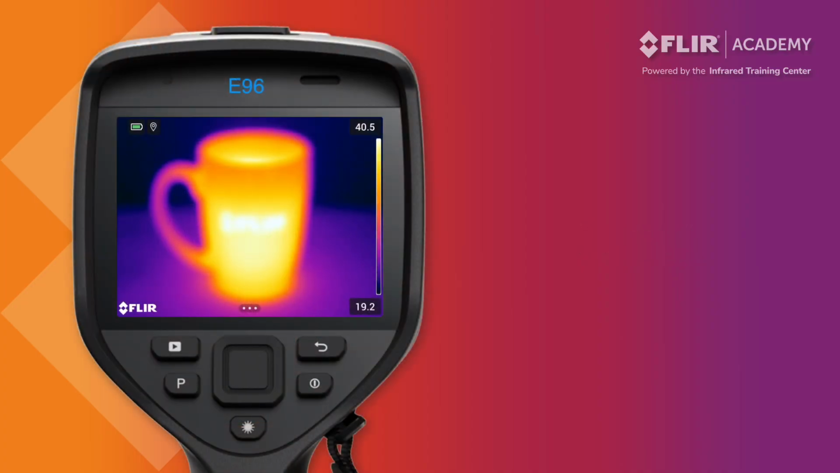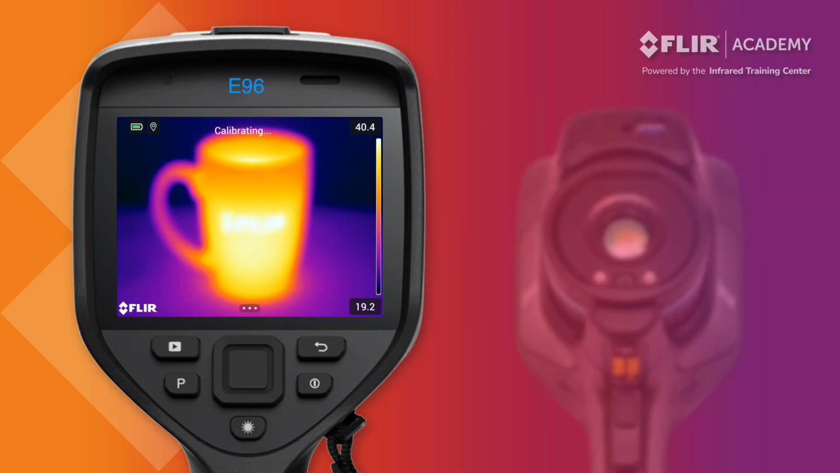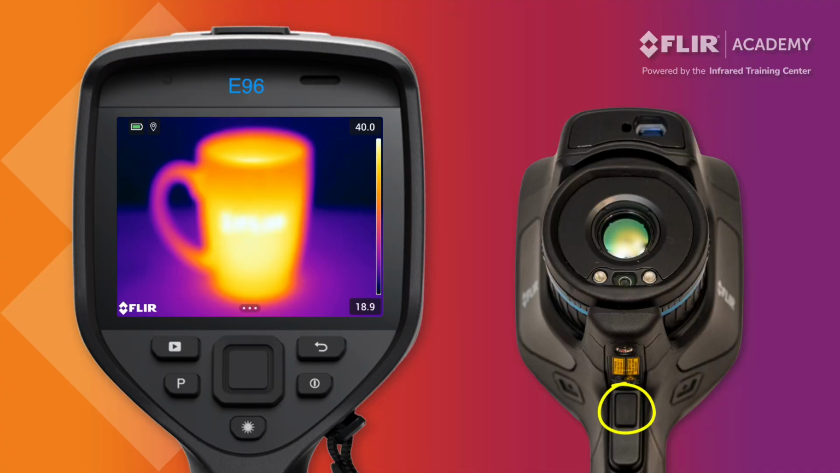Focus is another adjustment that must be set correctly before saving thermal images or video. The EXX series thermal imager offers 3 options for focus. These include automatic, manual, and continuous autofocus. Press the autofocus button on the trigger to operate this feature and the camera will automatically focus on the target. For this to work properly, however, the target must have good thermal contrast between hot and cold surfaces.